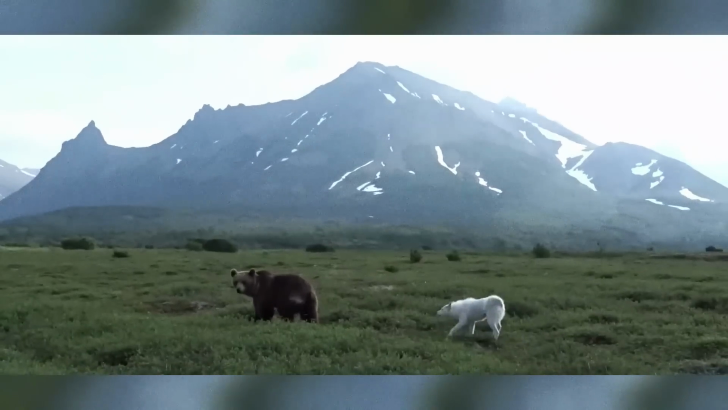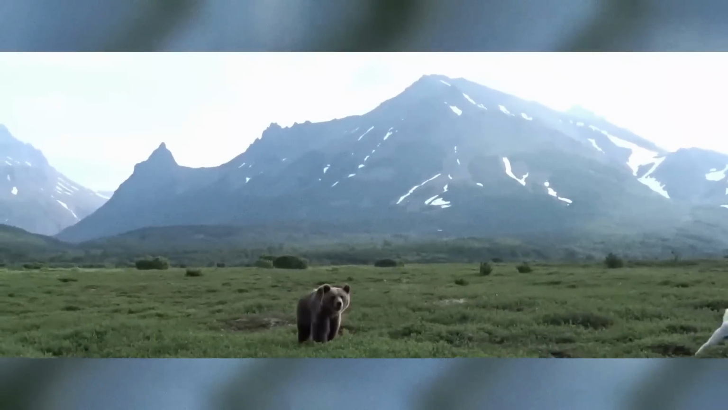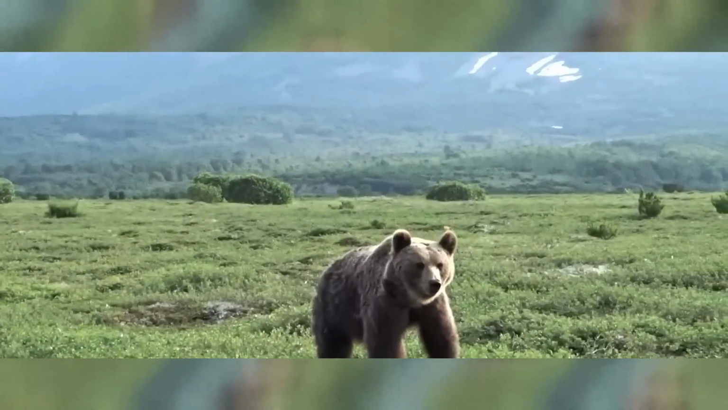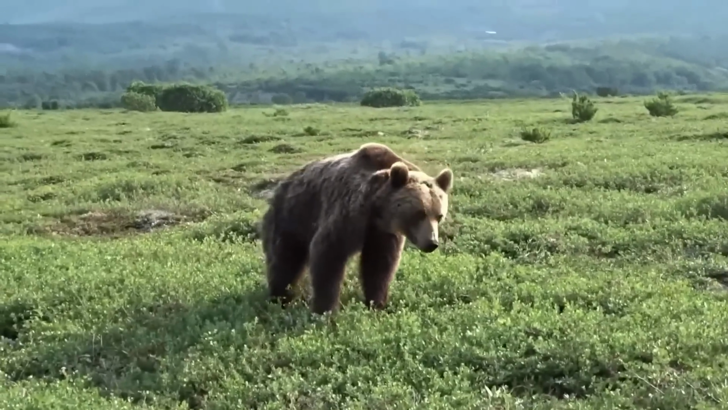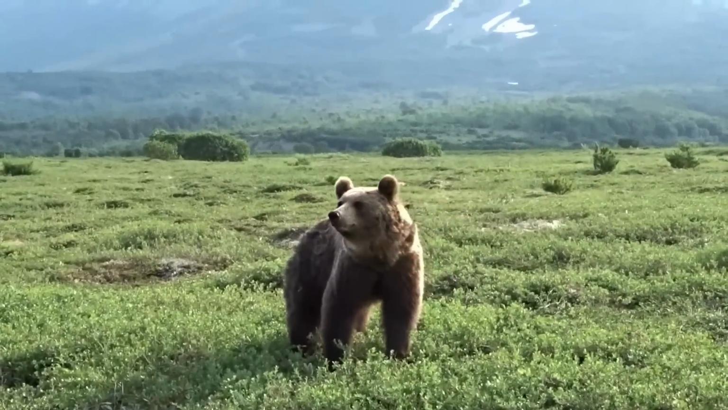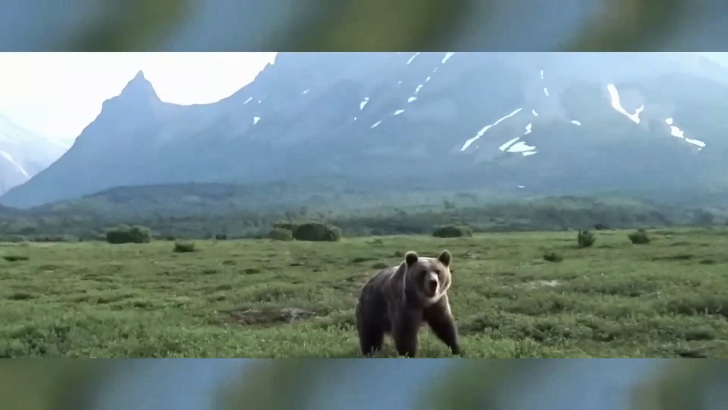Alright, so this guy would have been in a world of hurt if he hadn't been prepared. It looks like his dog is trying to help him out, but at the end of the day, the dog doesn't really stand a chance against this huge bear. Luckily, this man is going to deploy a secret weapon.